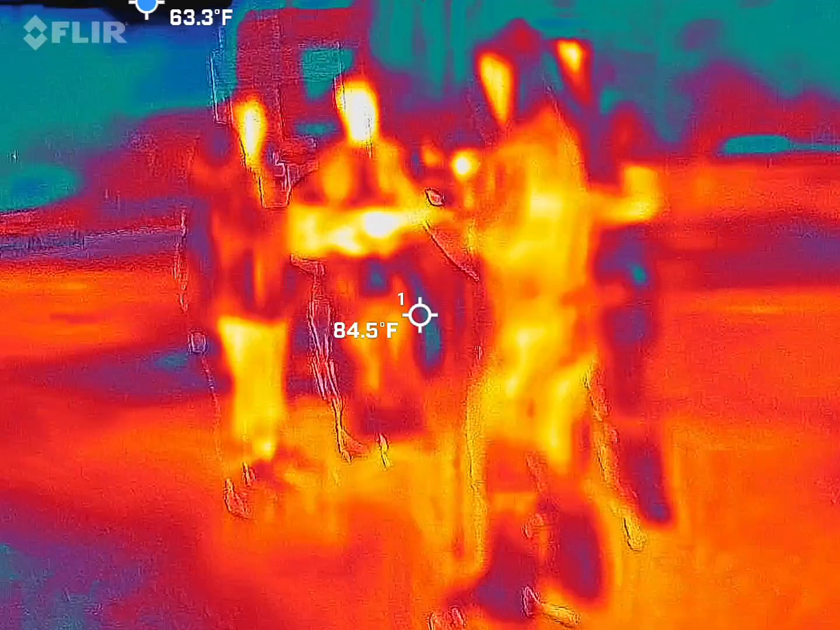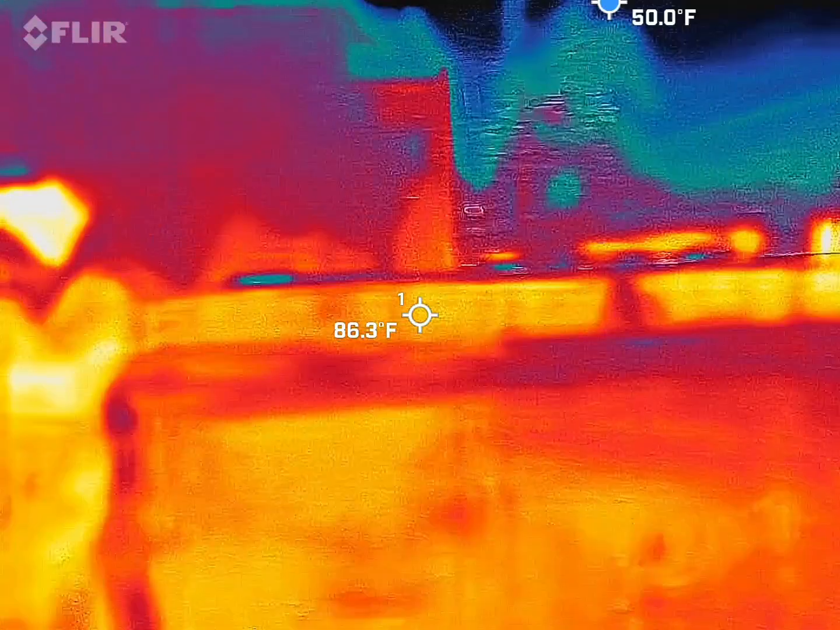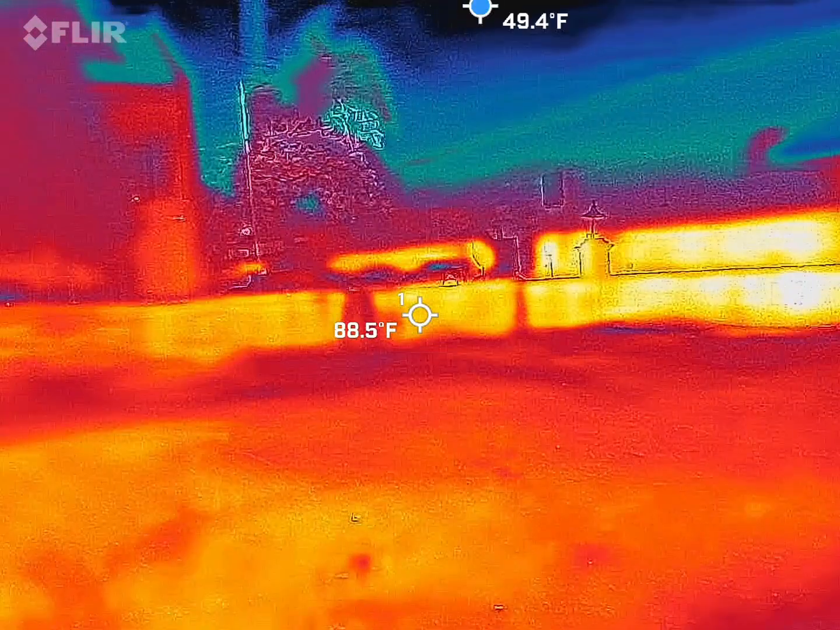Have we caught other things with infrared cameras that I can't explain? Yes, weird shapes that come across. Big EMF spikes.